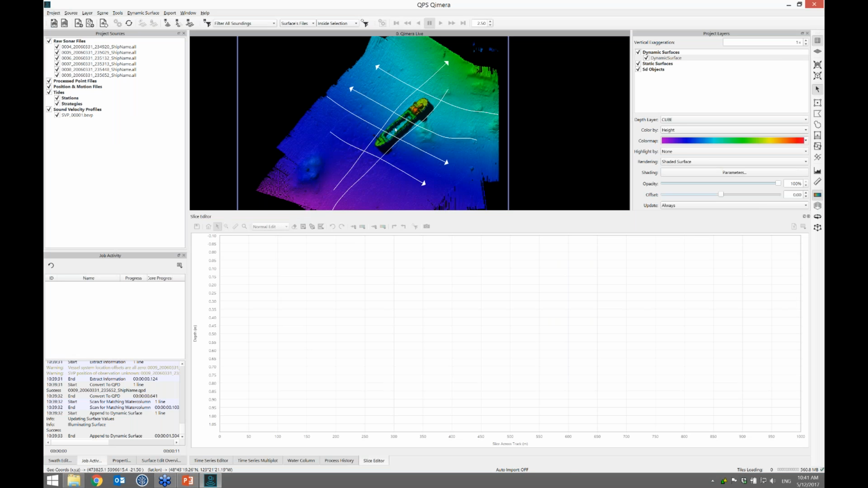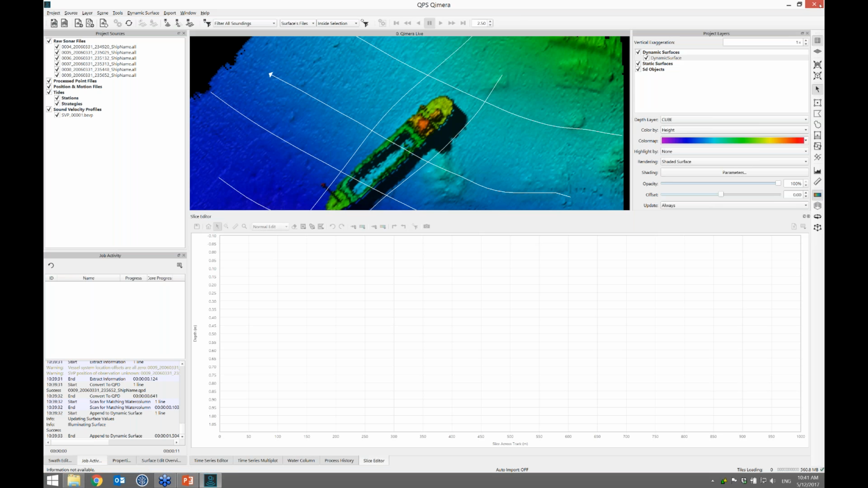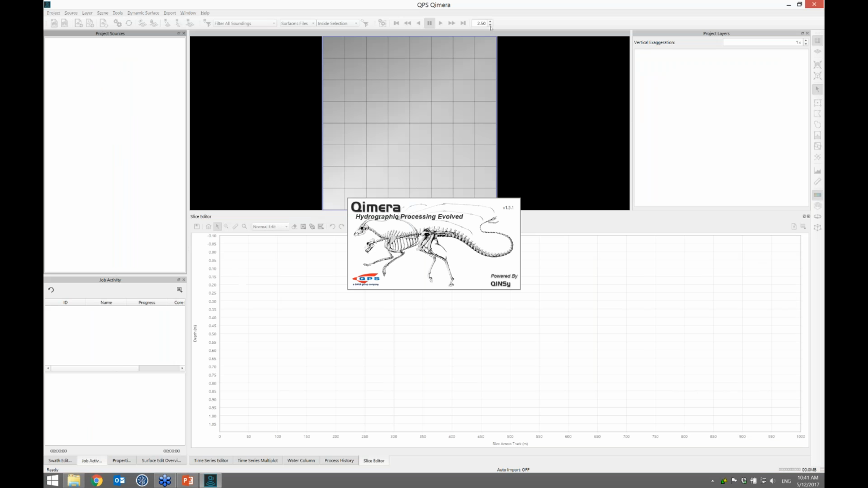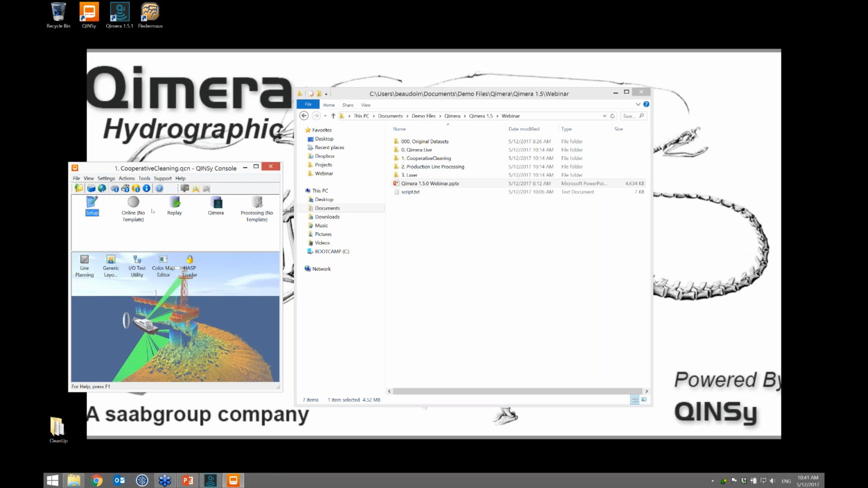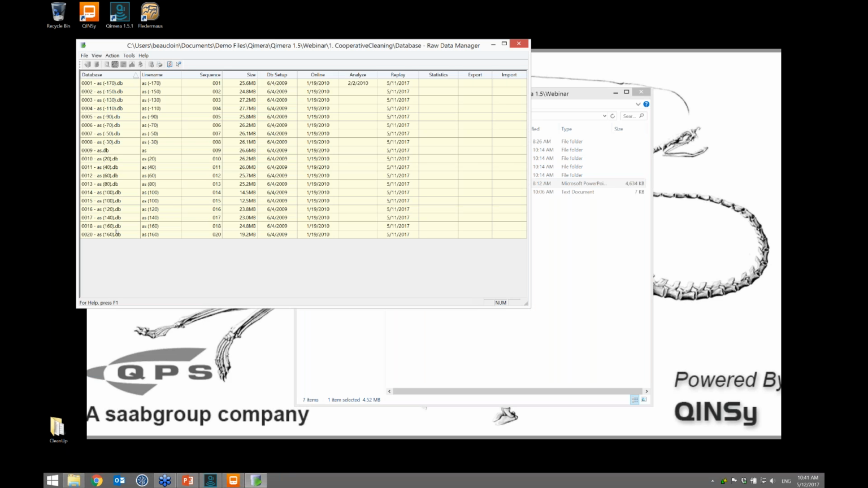Okay, so there's the project that James has been feeding into, and that's all done. There's that rec cube surface with 6 lines. Let's tear that down. And actually for this part, I'm going to run Quincy first, because this is a Quincy project that was collected. And I want to show off just a little bit of new capability in Quincy. I've got this project loaded up in Quincy, so you can see there's maybe 20 survey lines in there.